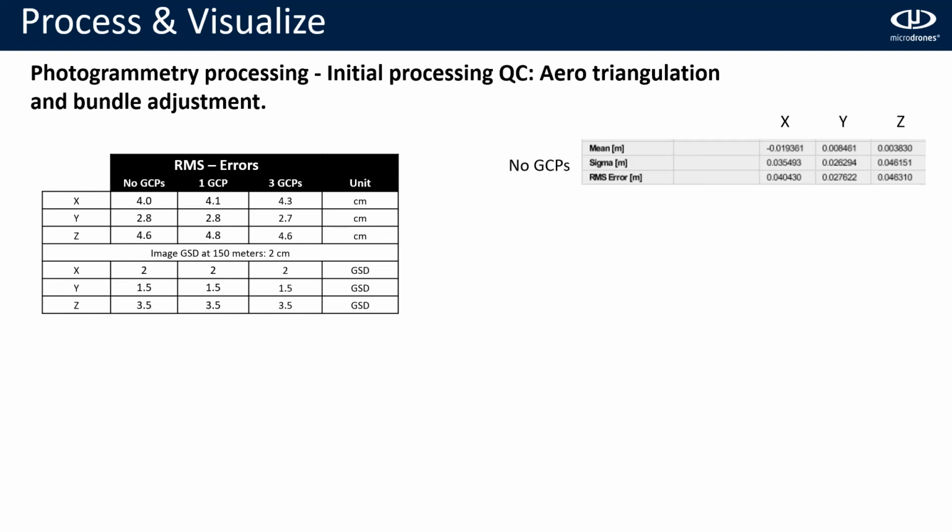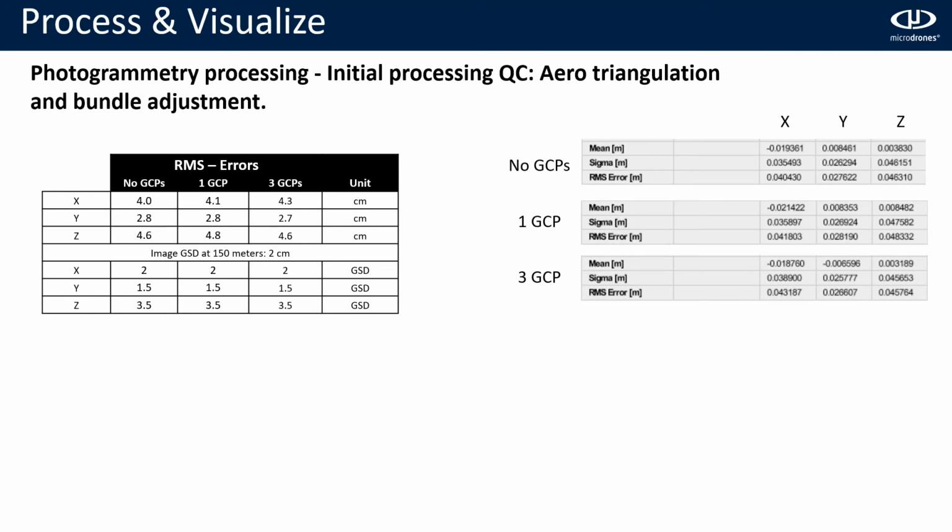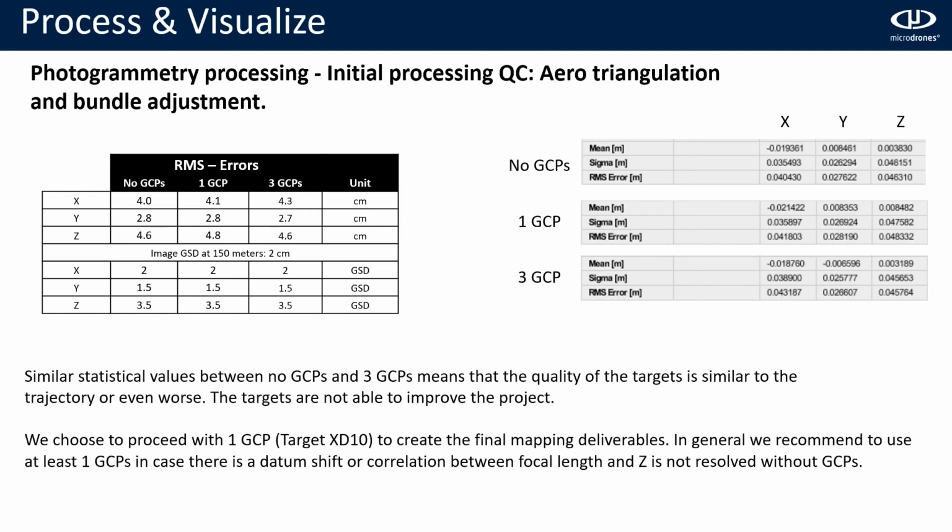And here we can see it, no GCPs. This is from the report directly. This ugly table is exactly from the photogrammetry software, what we can see from 1 GCP and 3 GCPs. This is measuring the checkpoints RMS. And we can see that the 3 results using no GCPs, 1 GCP or 3 GCPs have very similar statistical values. This means that the quality of our trajectory is very similar to the quality of the targets, or it could be even that the target's quality is even worse than our trajectory.